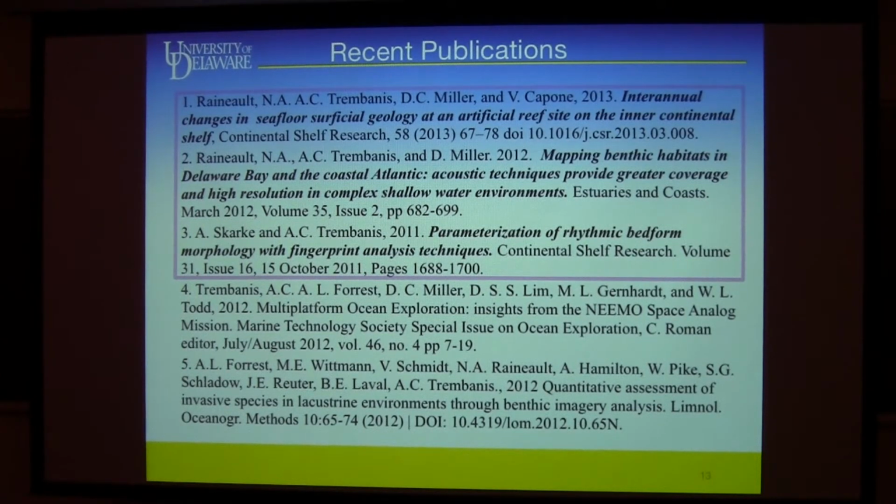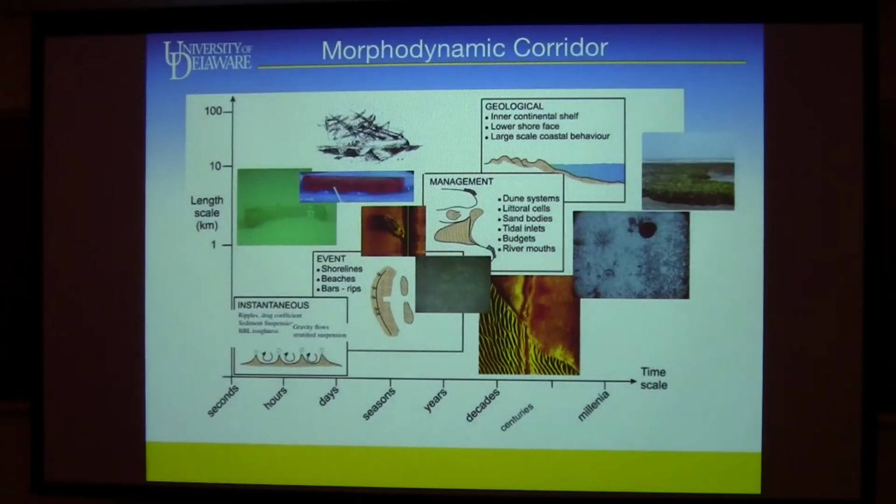So just some of our recent publications, and today I'm going to focus on presenting some of the results and some stuff that is newer than these publications, but building on the work from what Nicole and Adam did, and combining habitat seafloor mapping with new techniques for looking at seabed ripples, which is a passion of mine. So my interest spans what we call the Morphodynamic Corridor. Morphodynamicist means I'm interested in morphology, and dynamics, dynamis, sort of power transition.